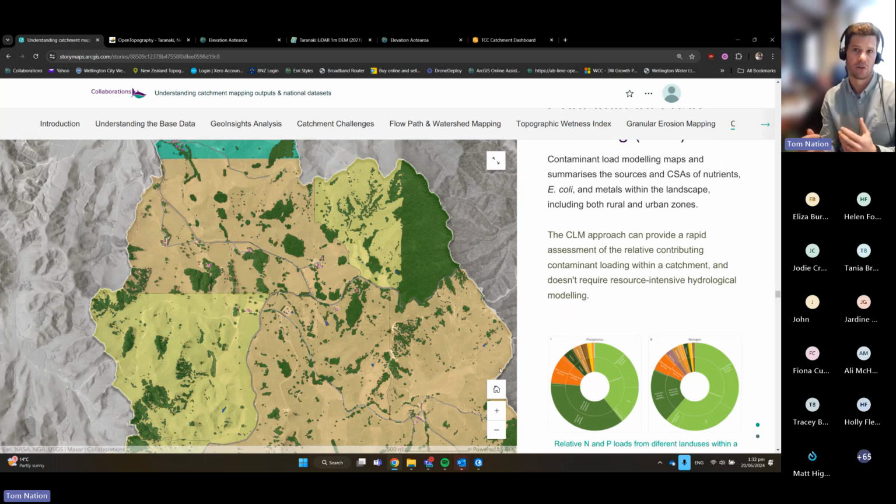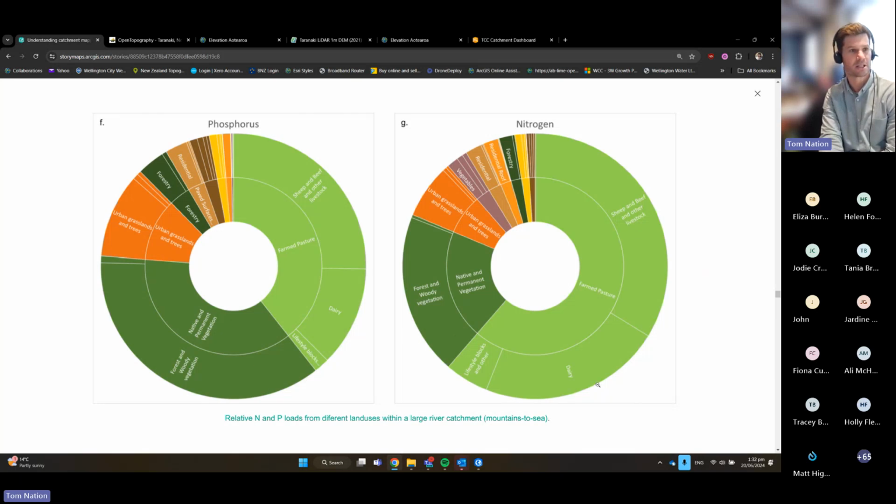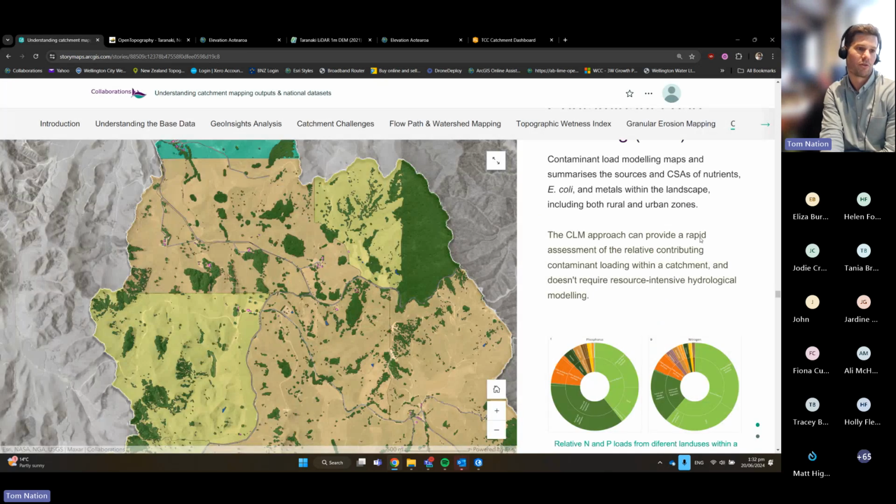Again, as I alluded to earlier, just combining multiple different data sources to start really honing in on some useful outputs. So here's just some really snazzy graphs that one of my colleagues created, looking at nitrogen and phosphorus and their contribution from different land uses. This went into a report for Greater Wellington.